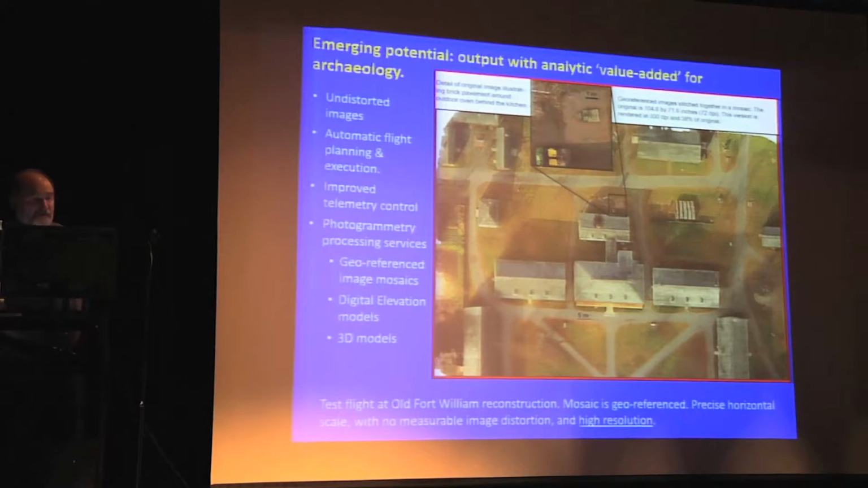The next one of our experiments was to fly over the reconstructed site of Old Fort William, a Northwest Company fur trade post at the mouth of the Kaministiquia. And this is actually a mosaic of probably 200 images that were flown in a succession of passes back and forth across the site area. And then photogrammetry software was used to stitch them together to create this georeferenced mosaic.